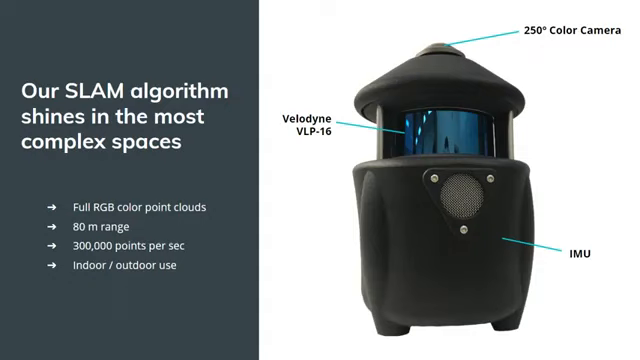So it's not only a LiDAR-based SLAM tracking, we're also using features from the camera to do tracking. And that helps improve how SLAM operates in different environments. And so that makes our algorithm a little bit more robust than some other LiDAR-only tracking SLAM systems.